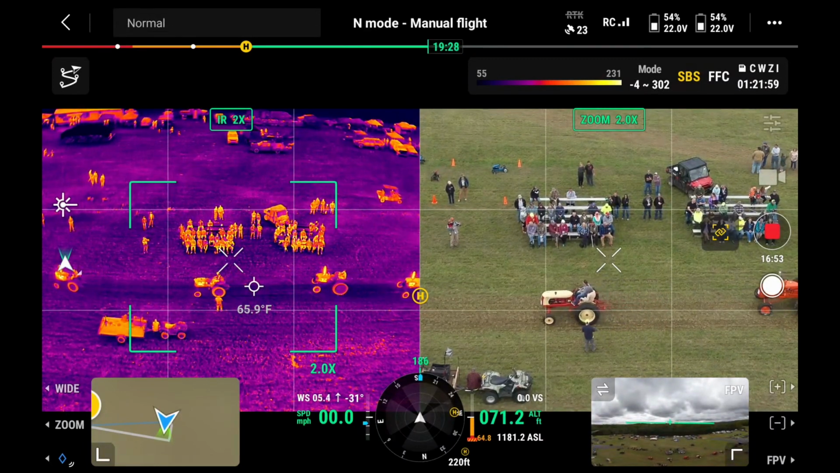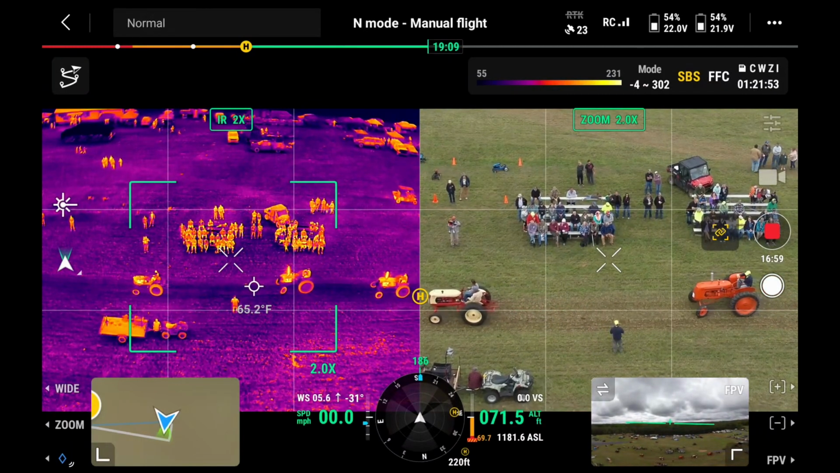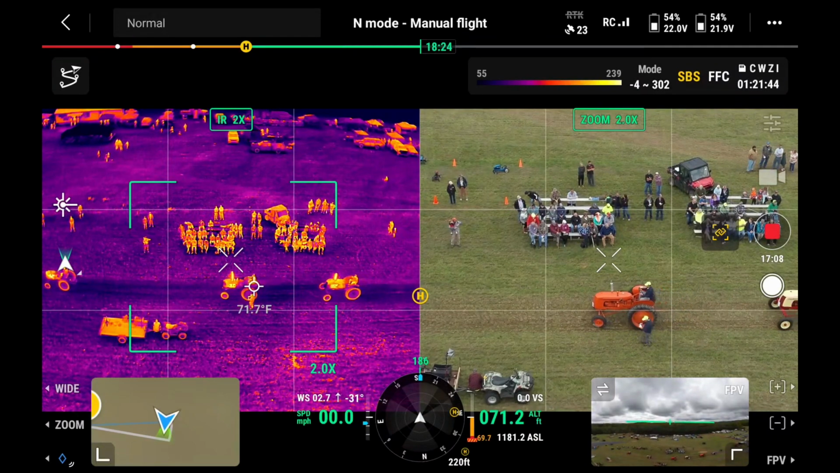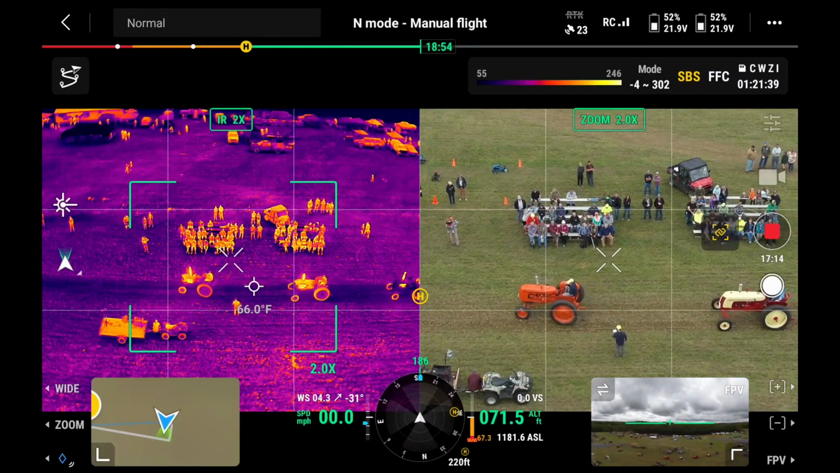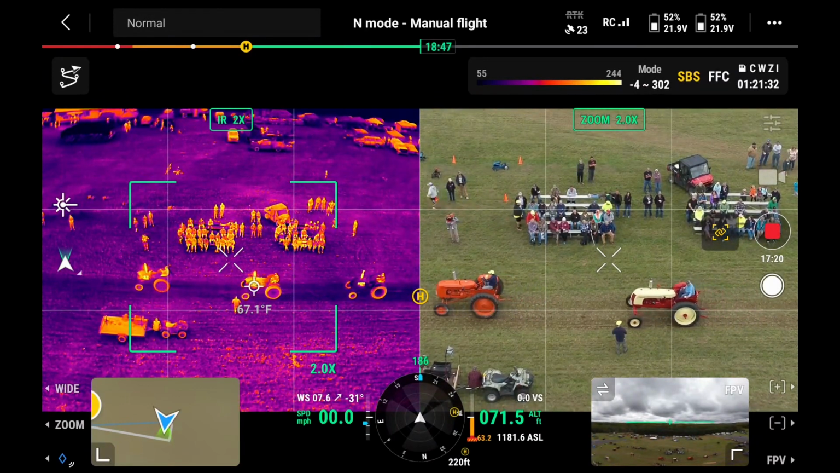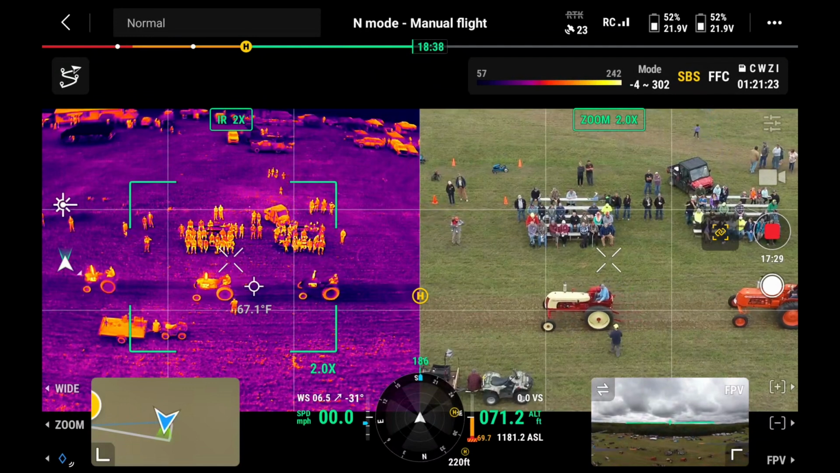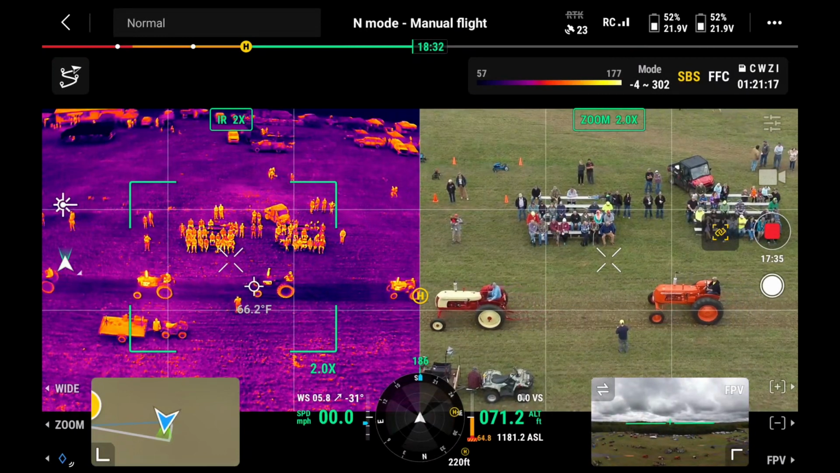Carolyn's driving a 1957 Cockshutt 20 Deluxe. Got Justin Weiss here. He's driving a 1948 Co-op E3. Nicely redone. Looks beautiful. Thanks, Justin, for taking us through the parade. Here we got Lyle Anderson driving a 1957 Cockshutt Golden Arrow. This Golden Arrow was Charlie Util's. Thanks, Lyle.